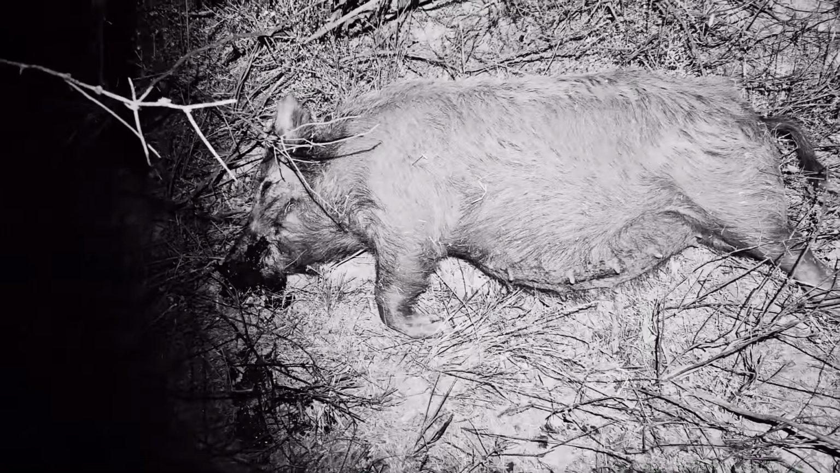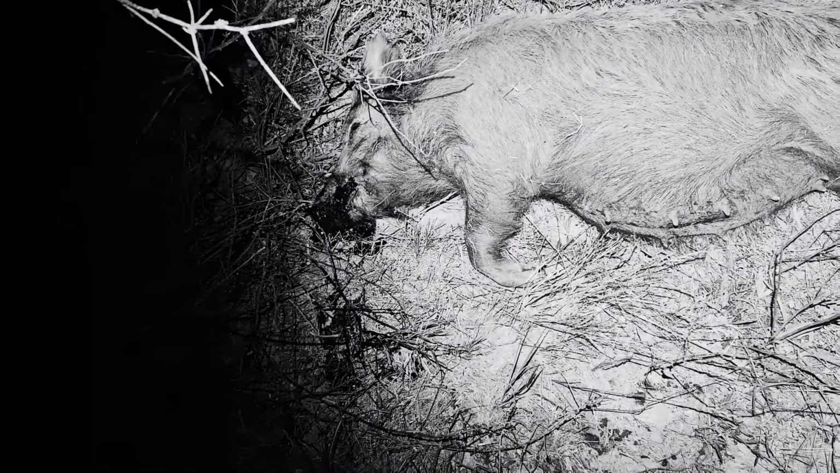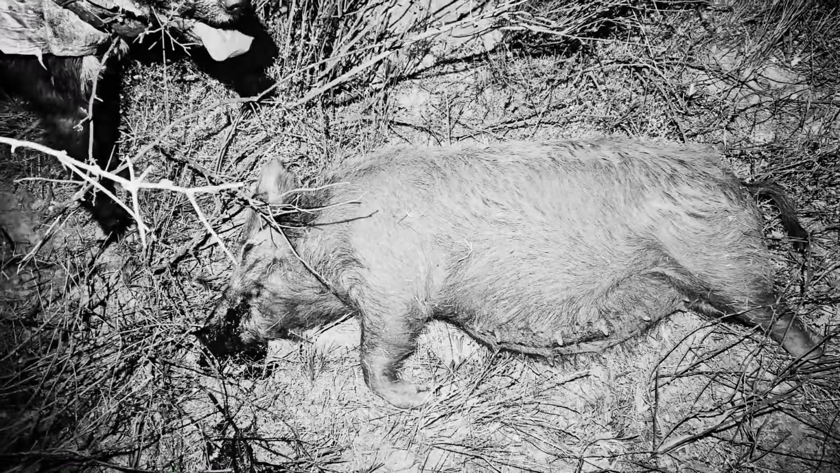Well, there's what we got. Got a big old sow, so yeah, she's probably 45, 50 kilos. She's not a bad size of a pig either. So actually two boys done well.